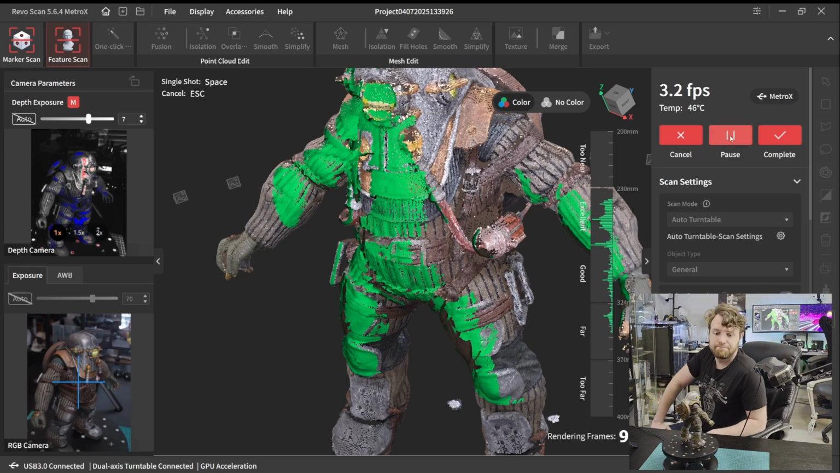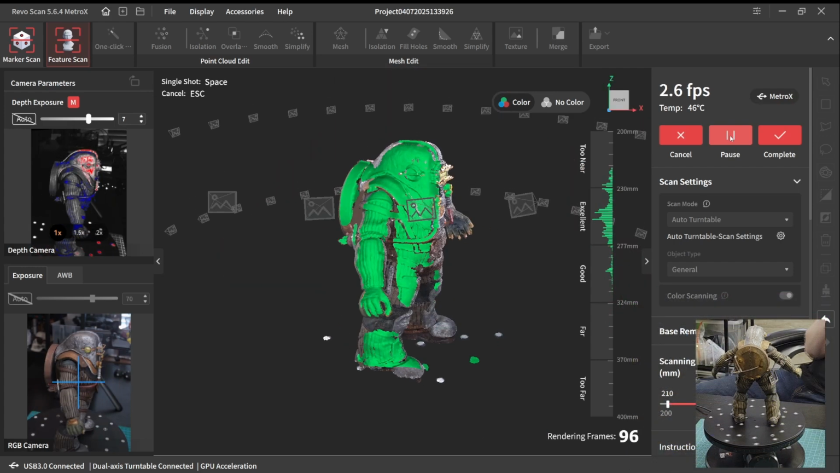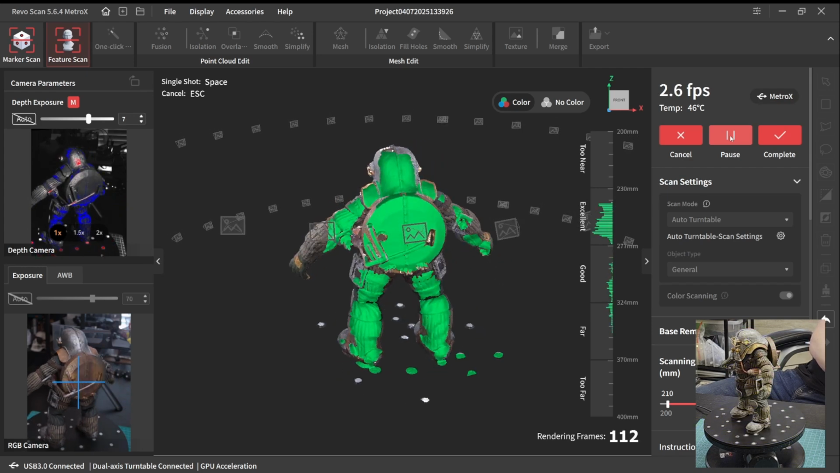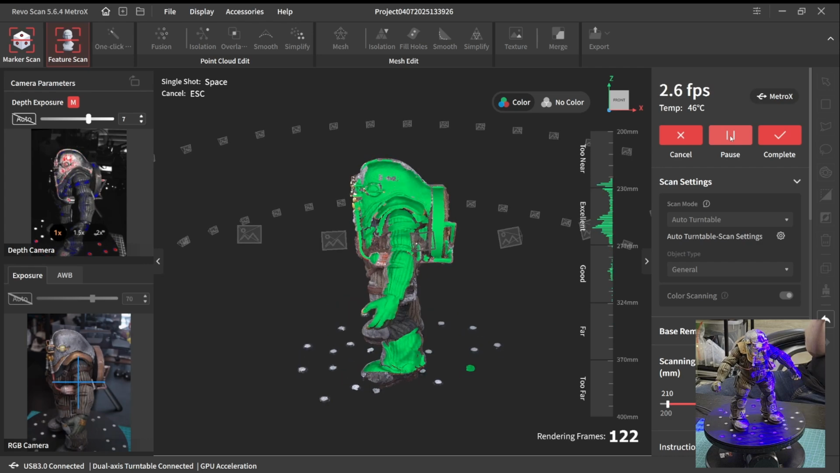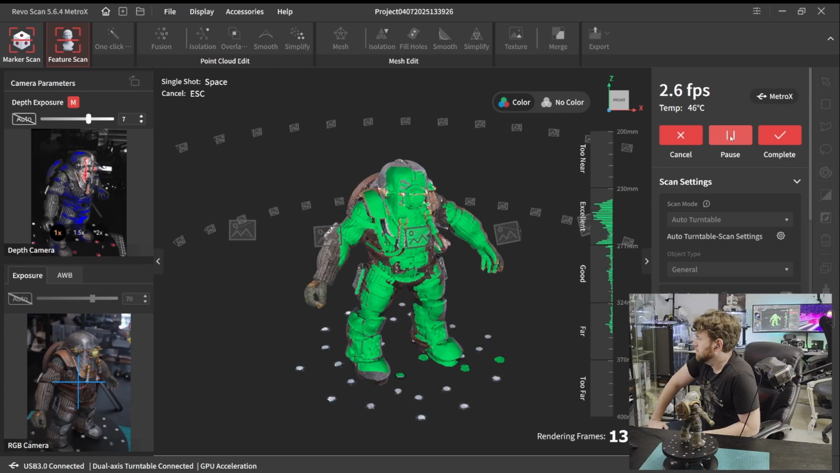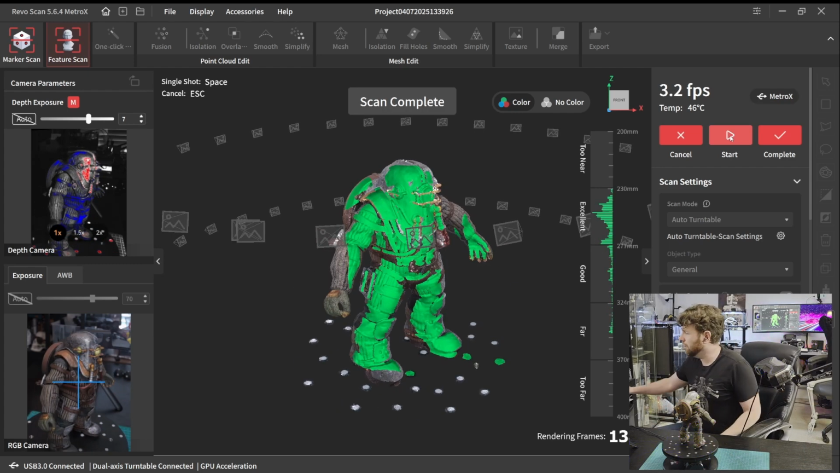We hit go. Easy. All right, that rotation is done.